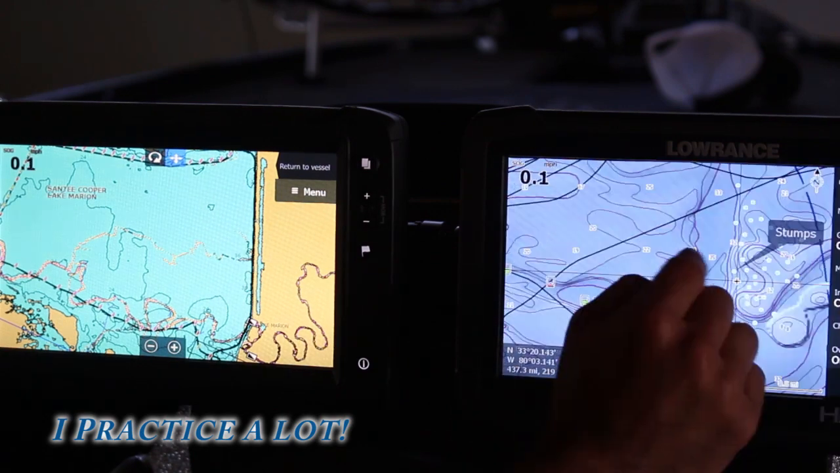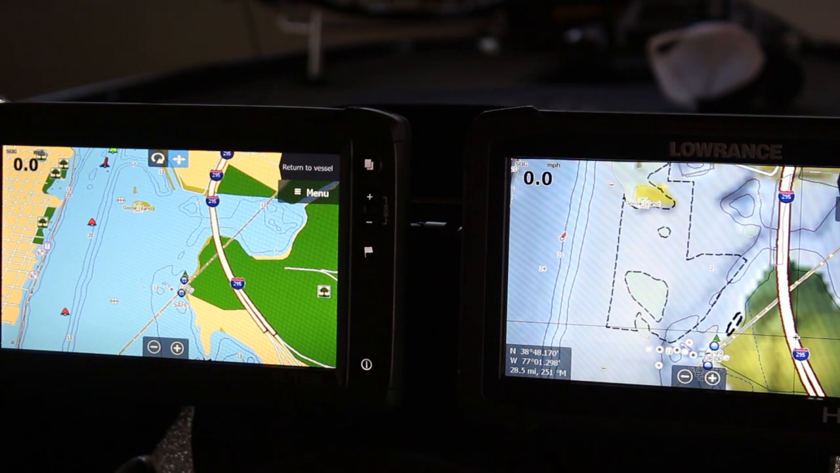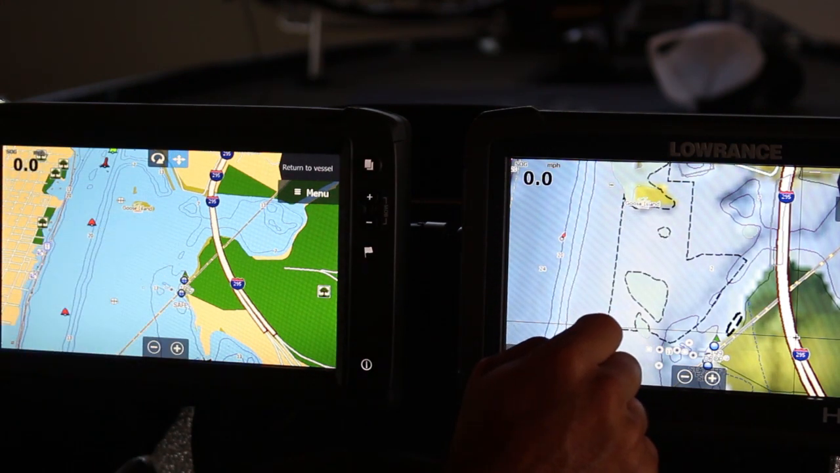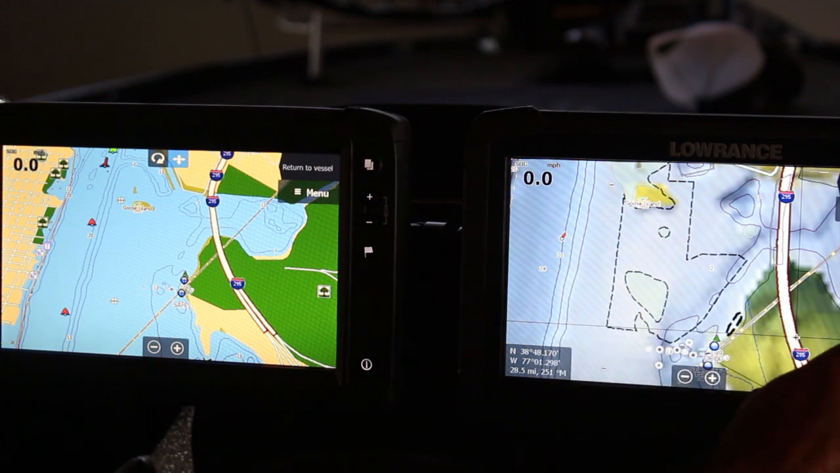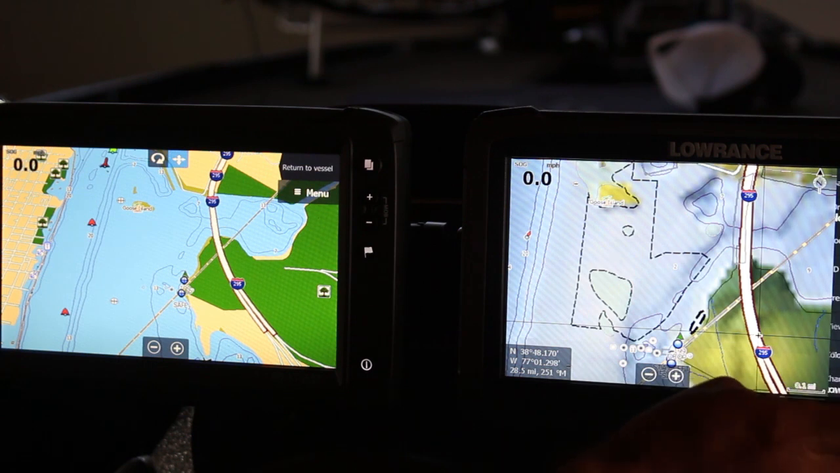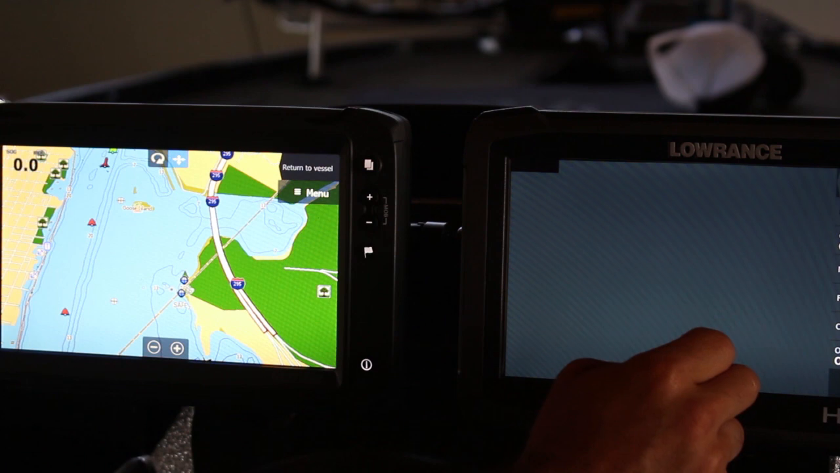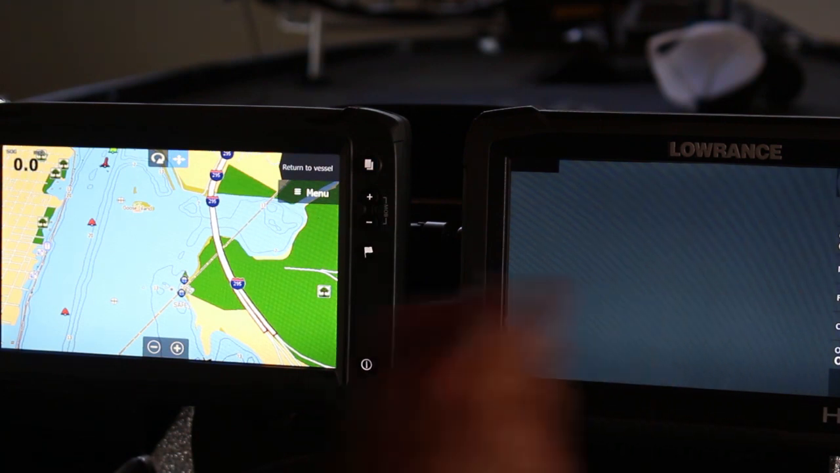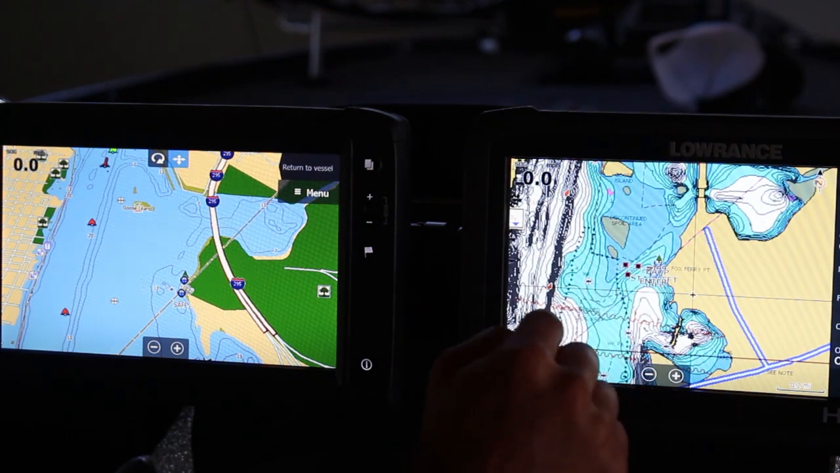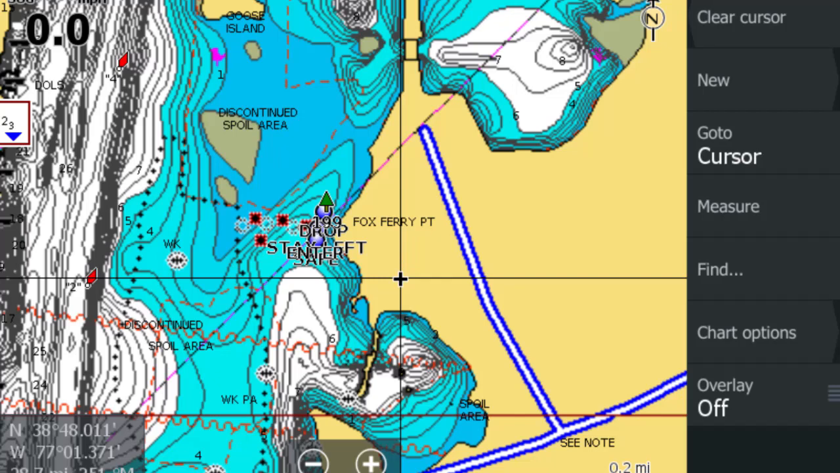Let's come up to the Potomac. Okay, so here you'll see a common area. It's got Goose Island on it, this Fox Ferry Point. What I wanted to show here is the difference between some of the maps as well. So it's chart options, chart source, head over to the Navionics chip that I have in this one. And again, this is where you're going to see the difference between the two maps, because you're going to see a lot more detail, especially in the depths on this map of this same area. Again, Fox Ferry Point.